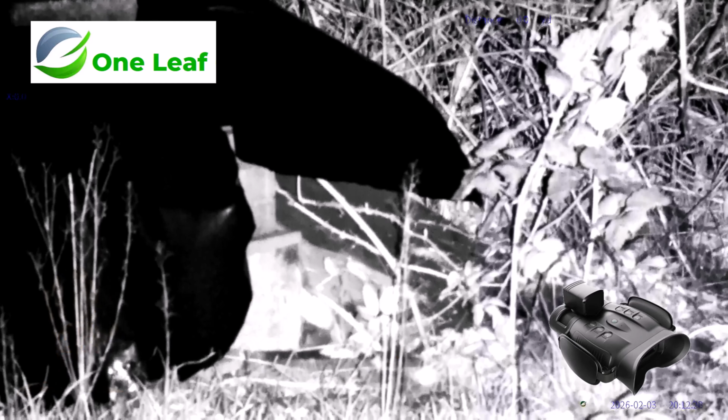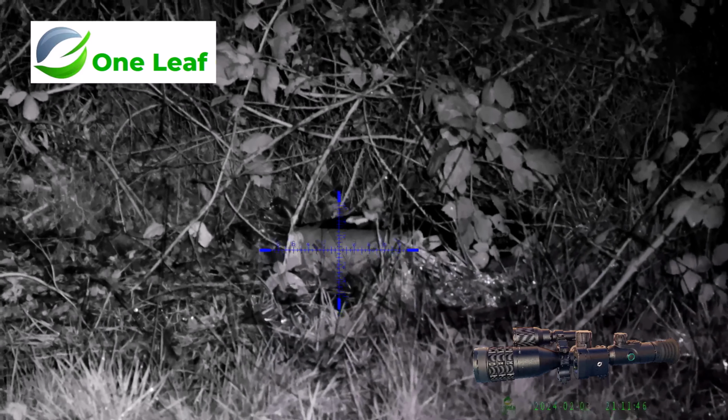Now I'd set the binocular up that you can see there, and while I got that set up I was setting the rifle up, so I didn't actually see the mass on that bit, but as you can see it made an appearance pretty much as soon as I set the binocular up.